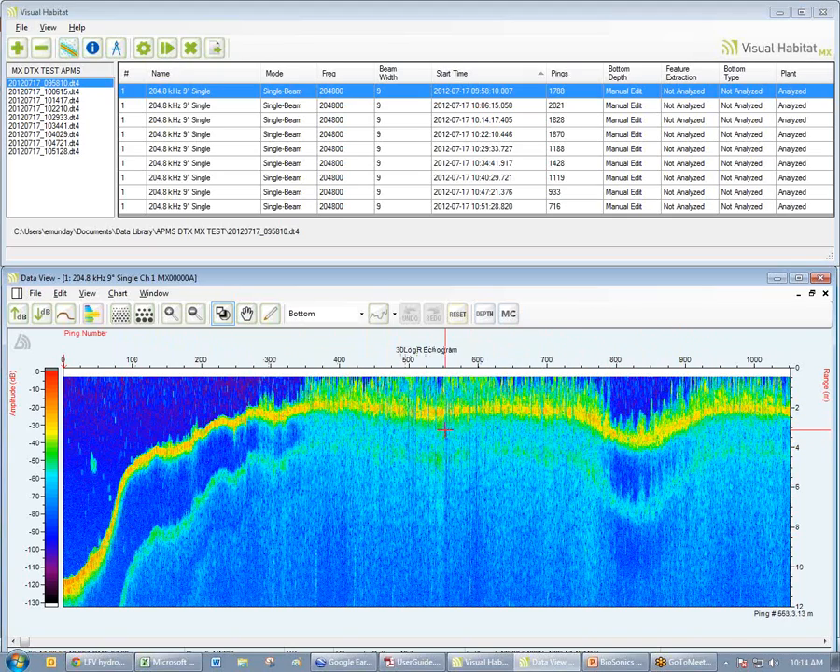And so let's see, this color scale here is indicative of the target strength, or the signal strength. So the reds and oranges are very strong returns, and then the dark blues and purples are the weaker signal returns. This is our signal target strength in decibels, okay?